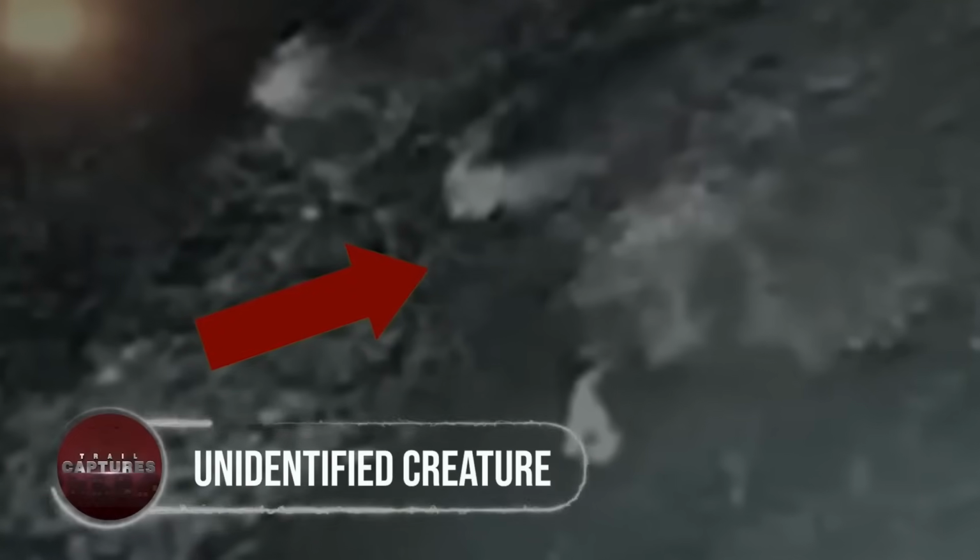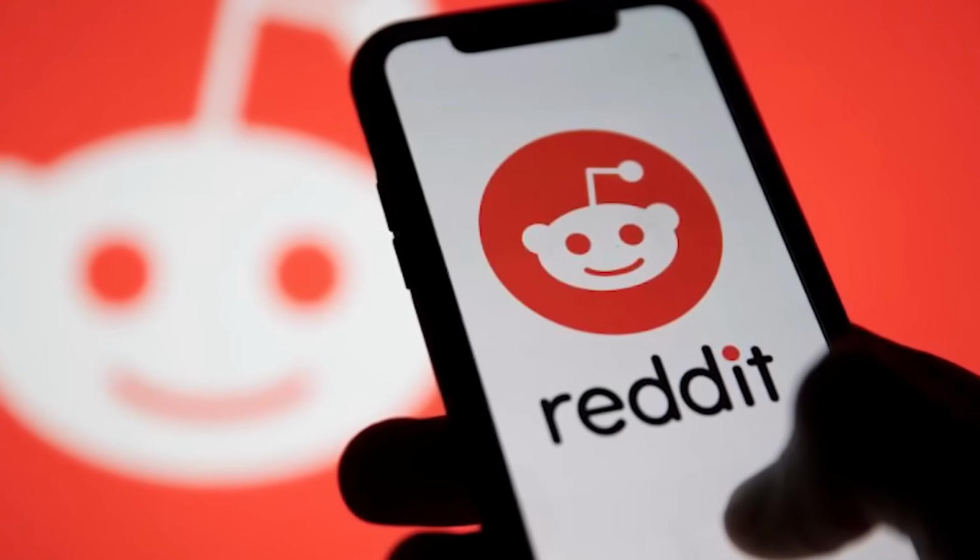Unidentified creature. At the end of 2022, this clip was taken. The following unusual video was uploaded to the internet by a member of Reddit, and it appears to show something utterly bizarre outside his father's place of employment on a trail camera that was set up right against the woods. The video starts out looking rather regular, displaying a wooded path.